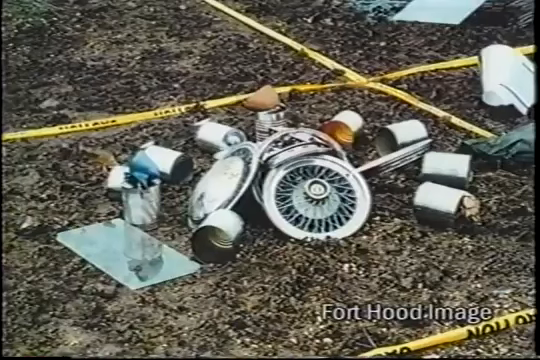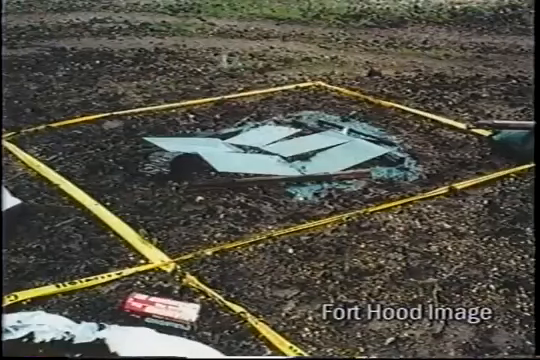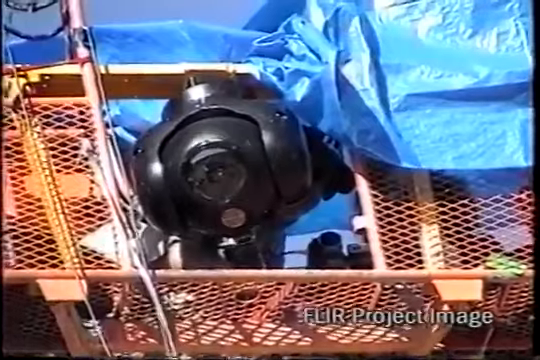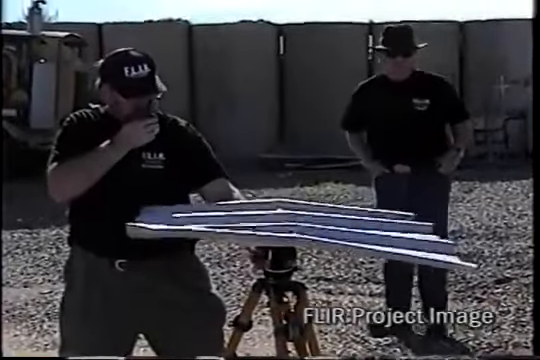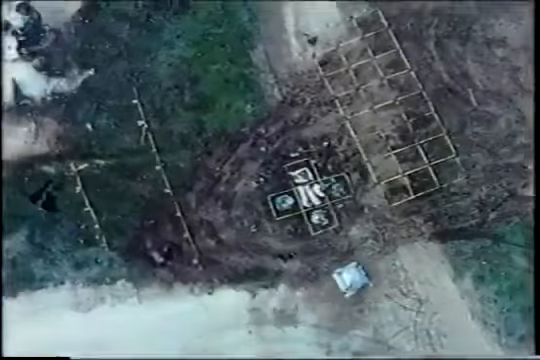Nor will hubcaps and cans or spherical objects. And as we've seen, window glass can't. FLIR project tests confirmed these negative Fort Hood results. For example, a rocking, wavy aluminum target did not generate long, thin infrared signatures. Moving, shiny shed roofing material produced only short, segmented infrared signatures.